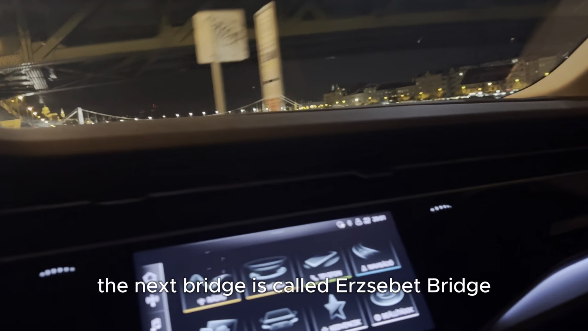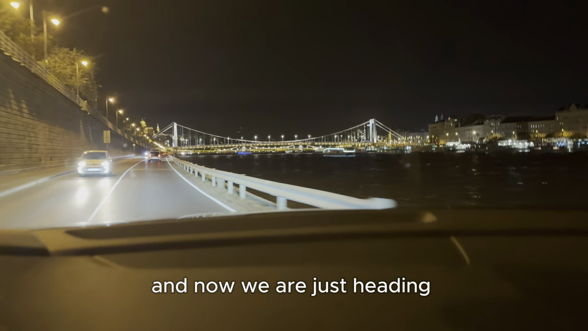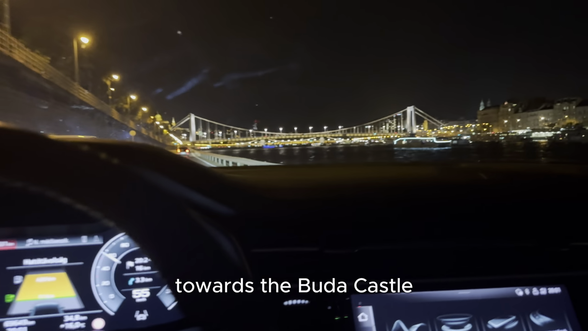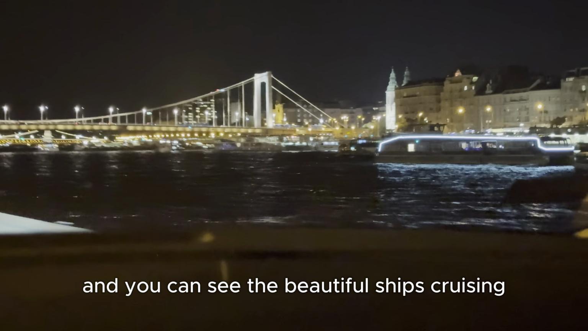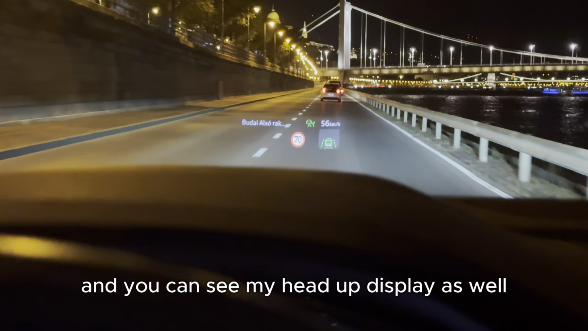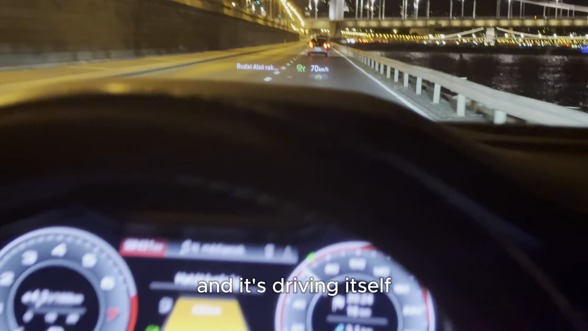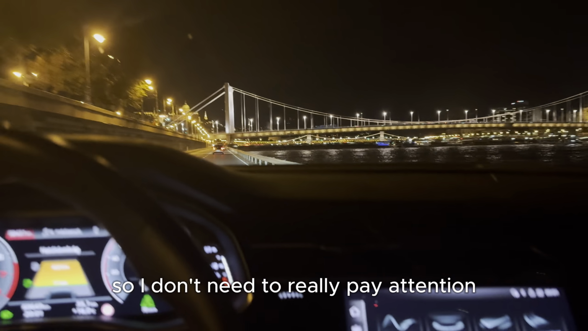And you can see the next bridge, which is called Erzsébet Bridge. Beautiful. And now we are just heading towards the Buda Castle, and you can see the beautiful ships cruising, and you can see my head-up display as well, that I just fitted the head-up display and it's driving itself, so I don't need to really pay attention.